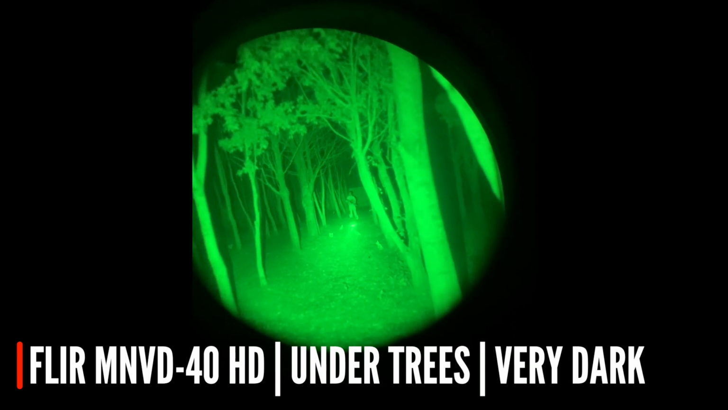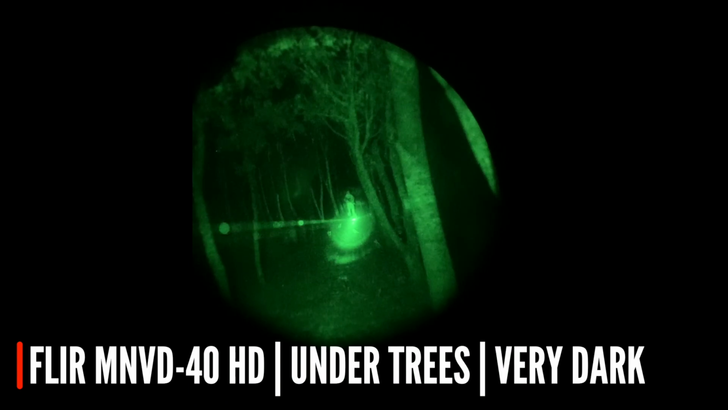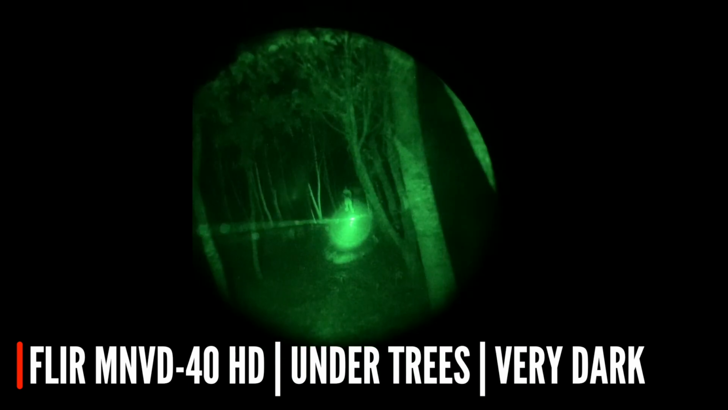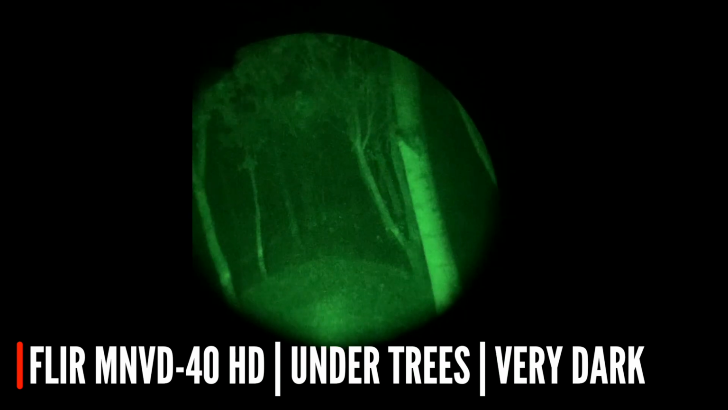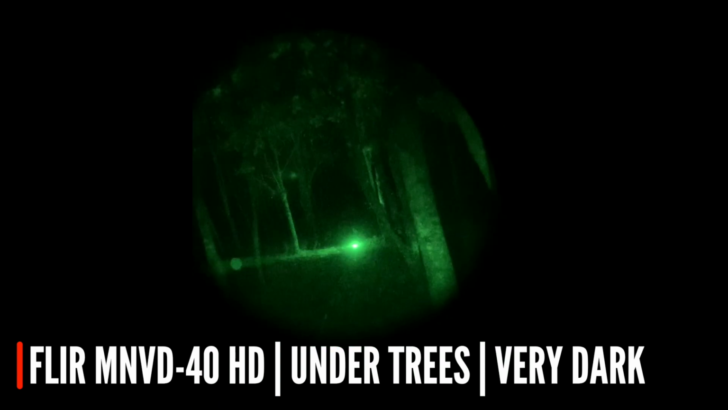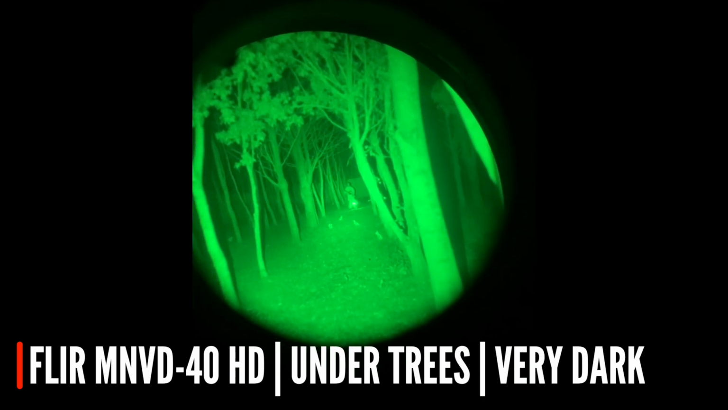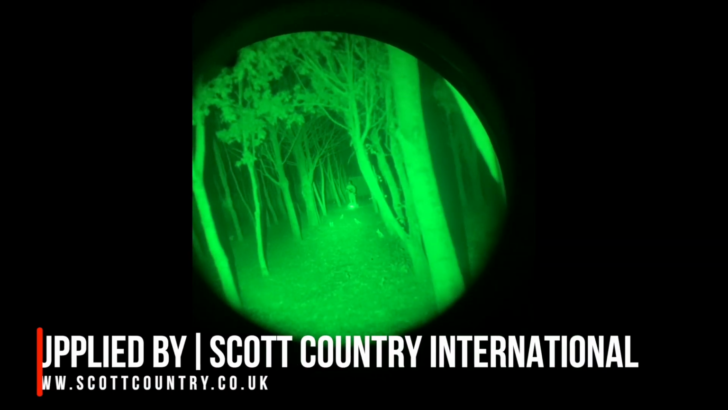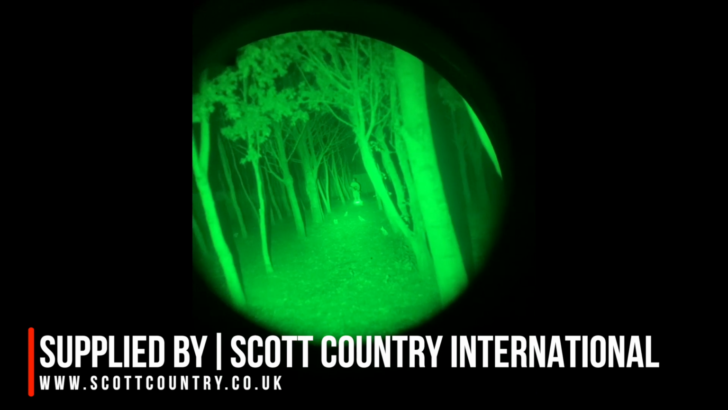And again, we're showing the differences between the different ways of illuminating the target. I really liked the MNVD 40s personally. I thought they were a really nice tube, really good quality. And they seem to show, in the dark areas, they seem to work just a little bit better than the BNVD 40s, which worked better when there was lots of edges and images to resolve.